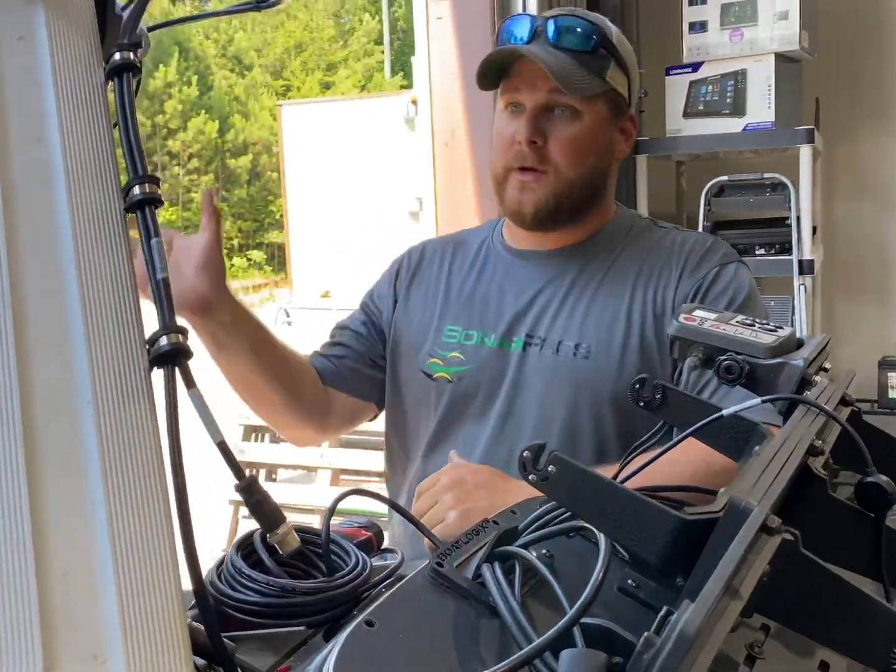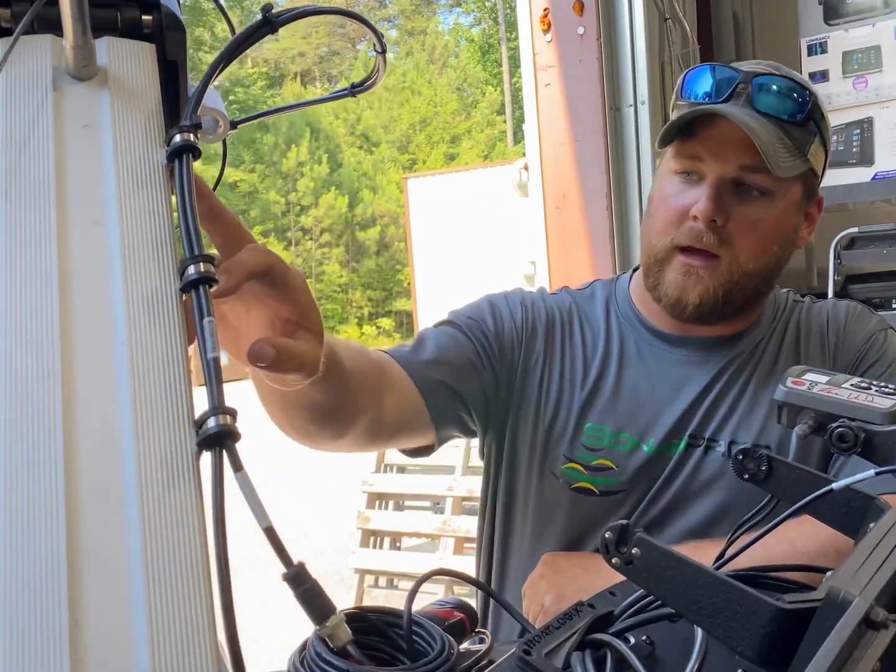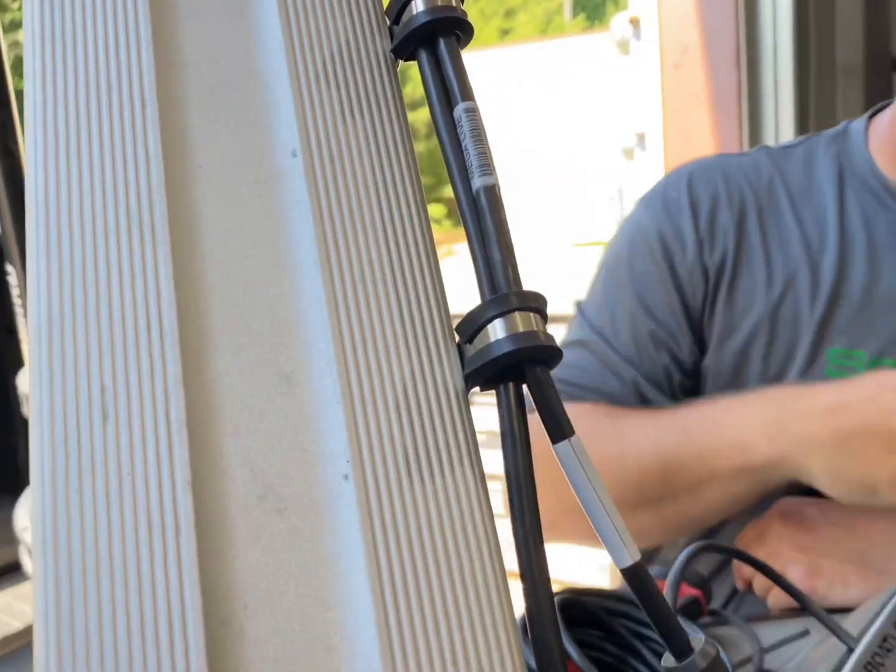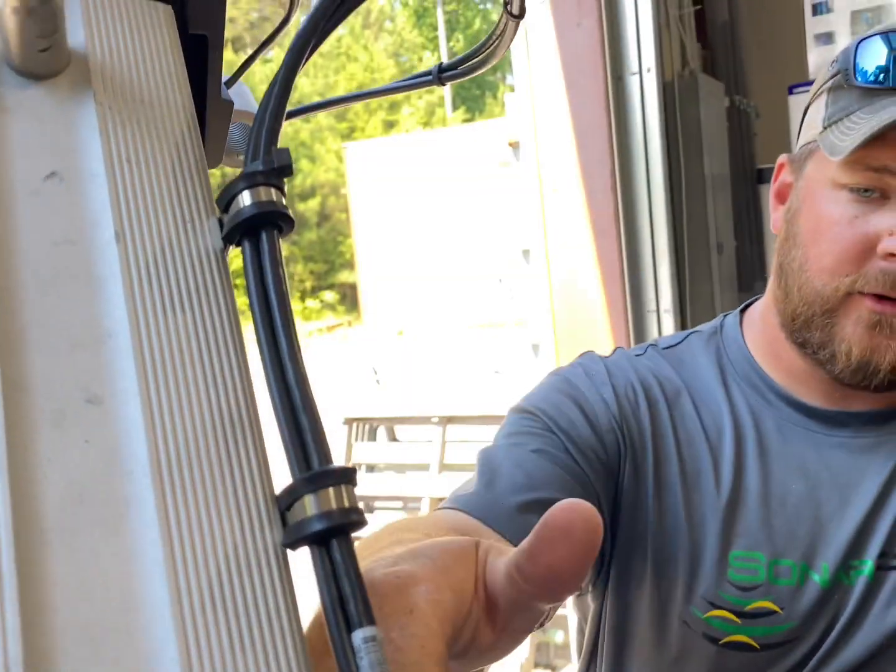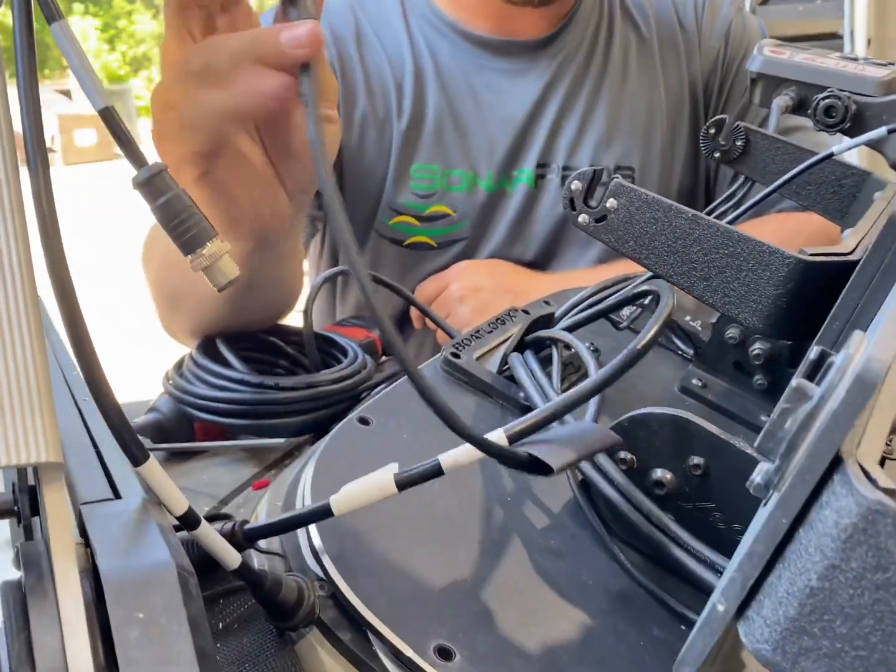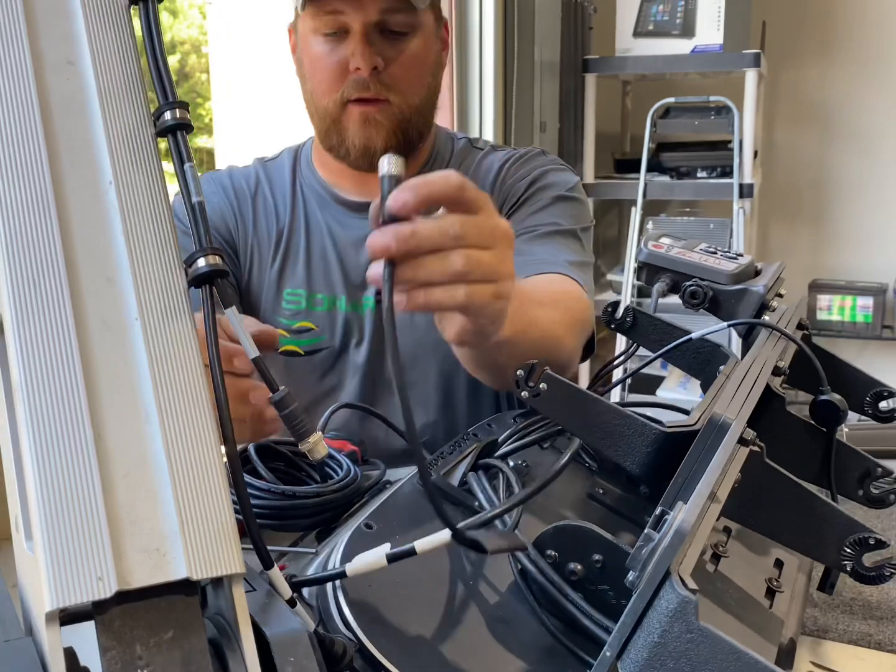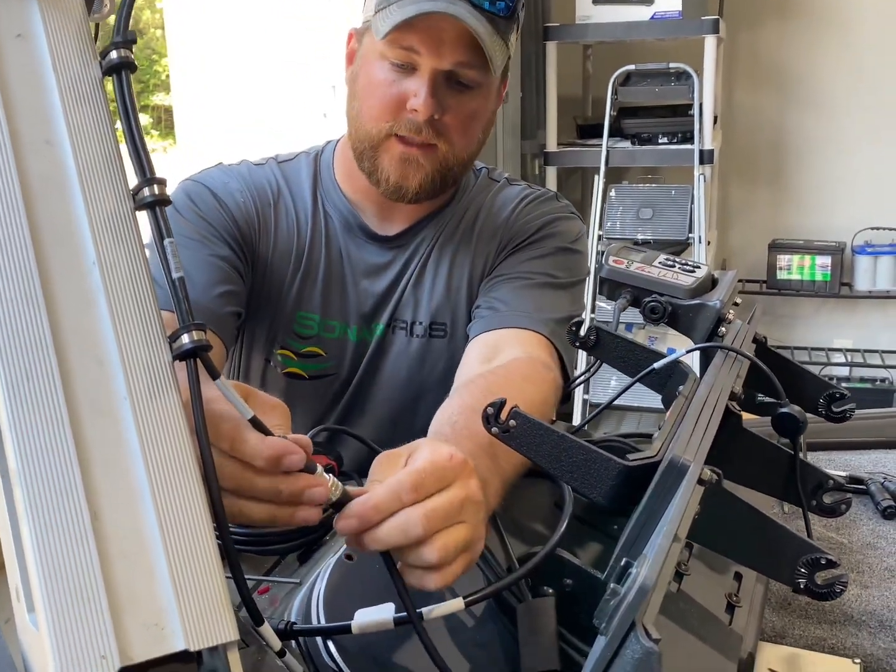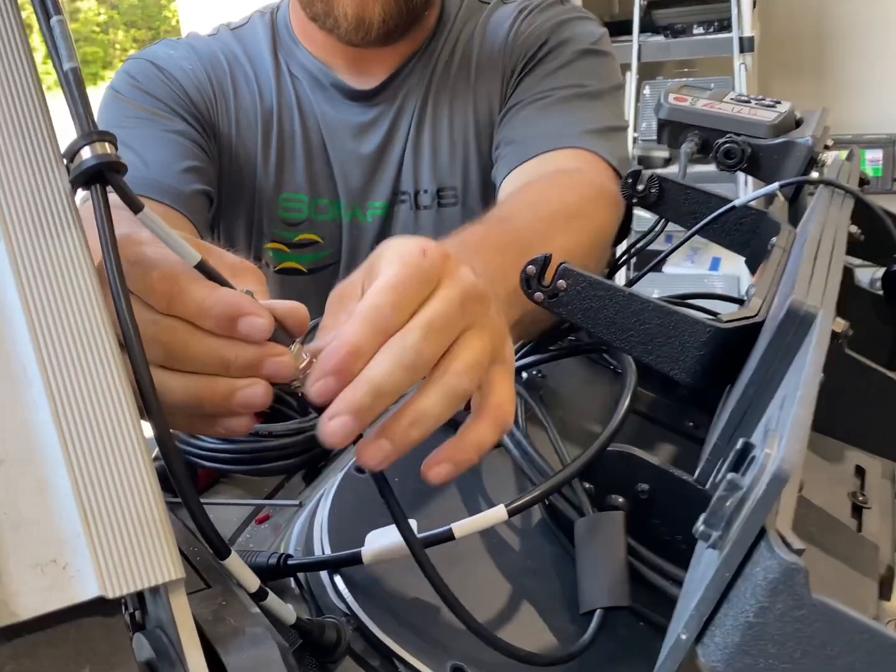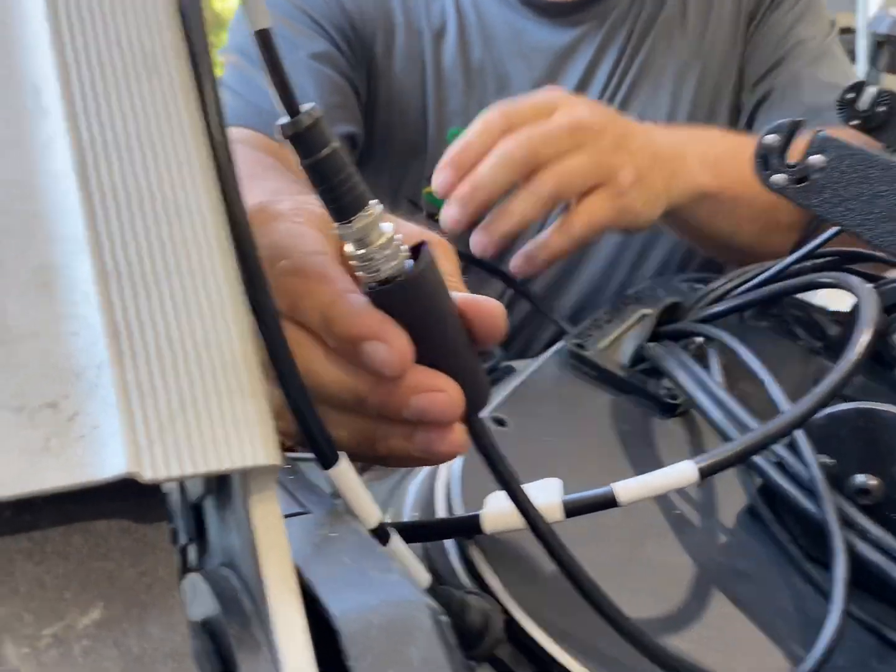So now we've got the transducer routed up. We've got all the shaft mounts connected. We like to add these little C-clips to the bracketry so that the transducer cable is nice and clean and out of the way. Next thing we've got to do is actually connect a Humminbird network cable and the power cable. For these Humminbird network cables, they're real easy. They just thread in together. One thing we like to do here is, you can do electrical tape or heat shrink.